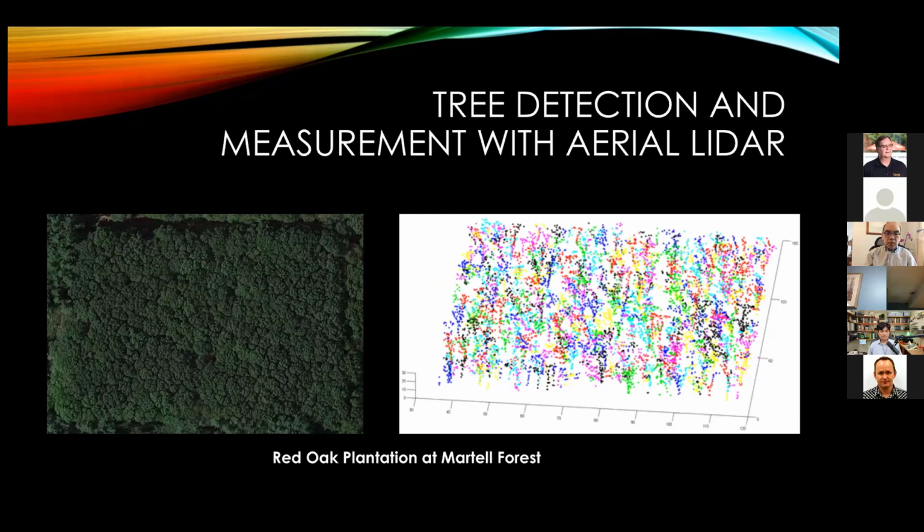On the left of the screen is an aerial view of a red oak plantation, about 50-some years old. On the right are the LiDAR products I just mentioned. If you utilize certain algorithms, you can see that each of these colored clusters potentially represents an individual tree.